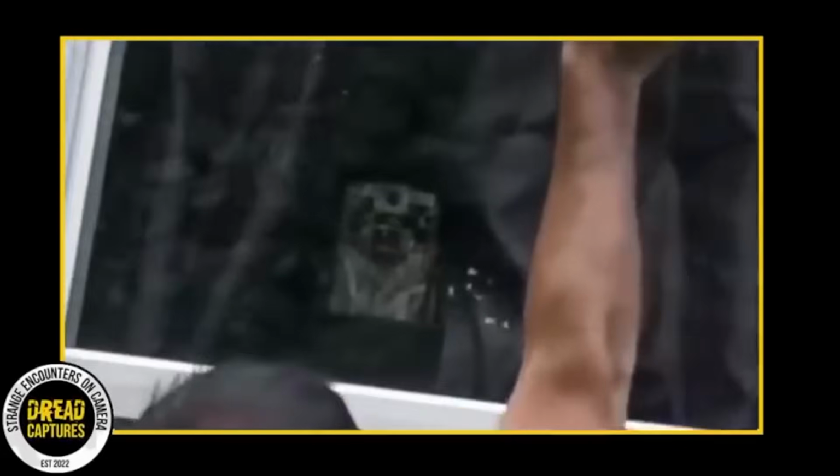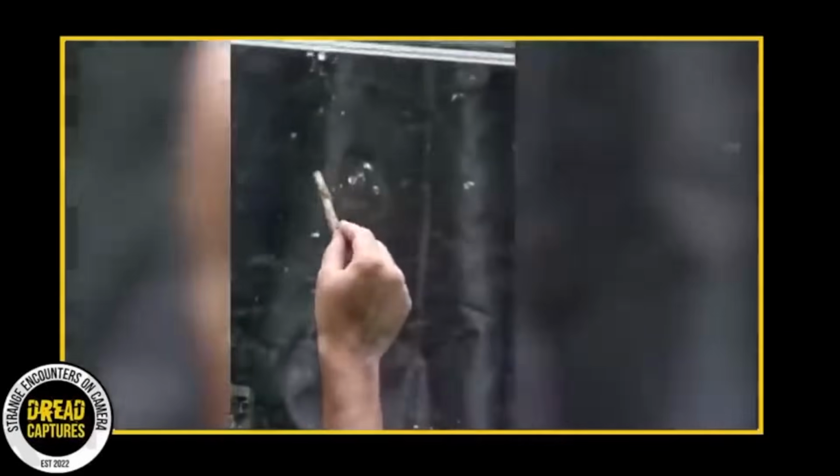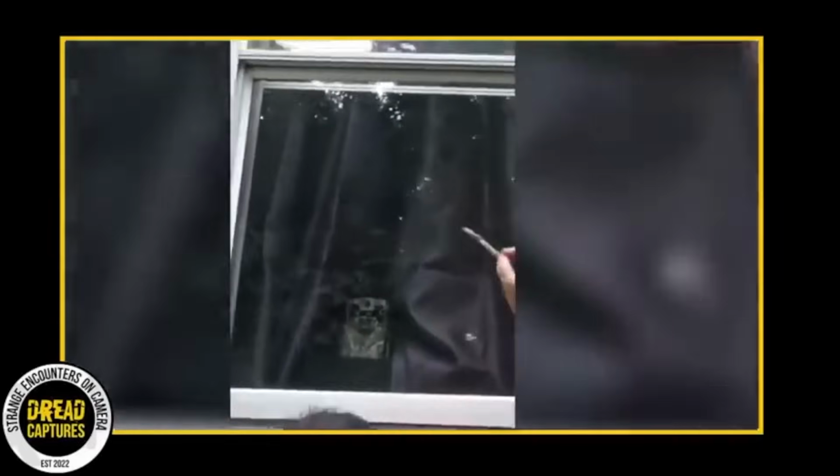This is a follow-up to a video posted a few weeks ago. Take a listen. 1, 2, 3, 4. I don't see the thumb. There is a print right here that shouldn't be there. Yeah. And I'm going to tell you what this thing did. You can pick it up barely right now. That's a left-hand print.